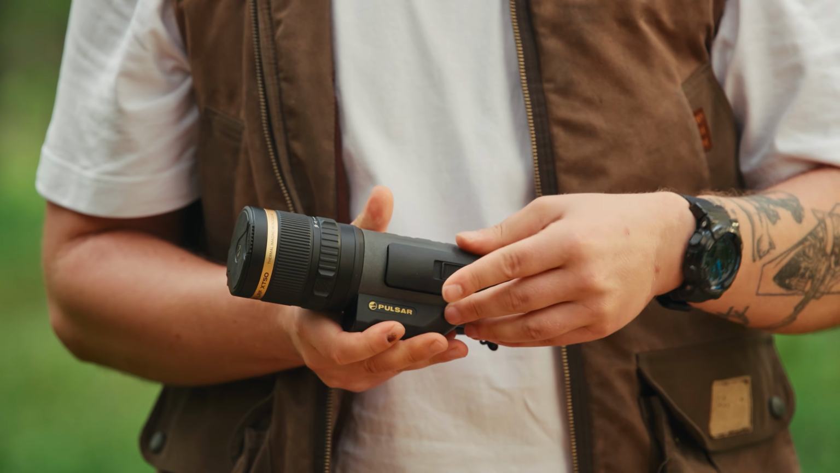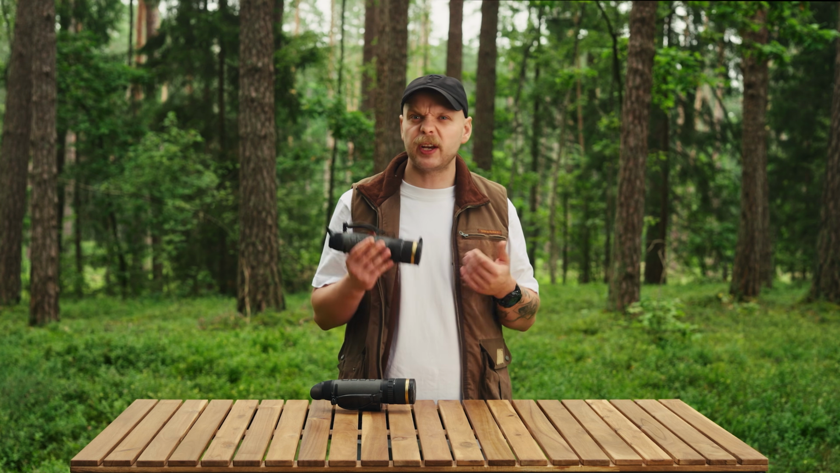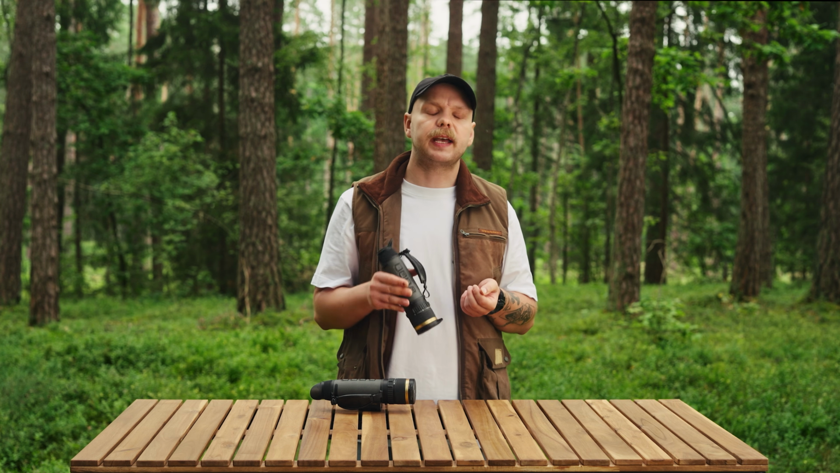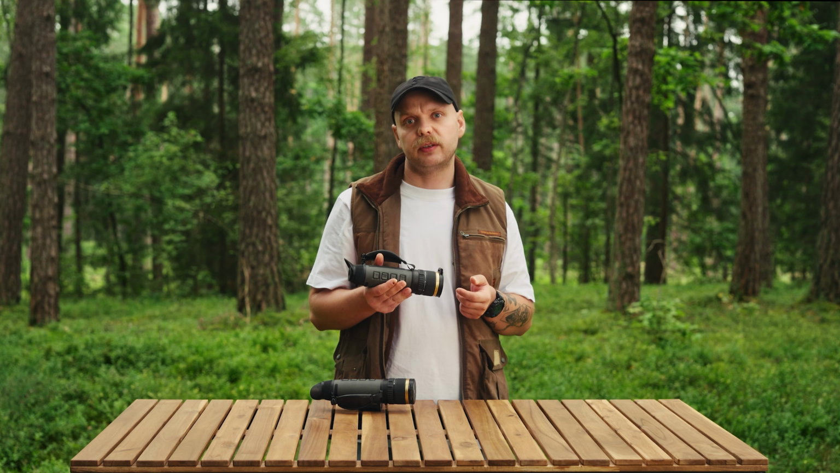Battery: it runs a Pulsar LPS7i pack, quoted at around 8 hours. In practice, you'll get a bit less once you're recording and ranging a lot, but it comfortably covers the night's hunting. Charging is over USB-C, and it takes wireless charging too. Carry a spare pack and it's a non-issue.